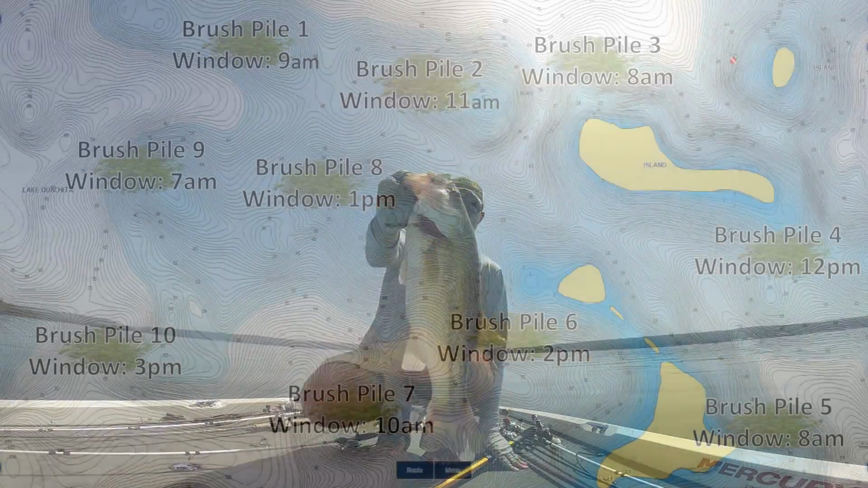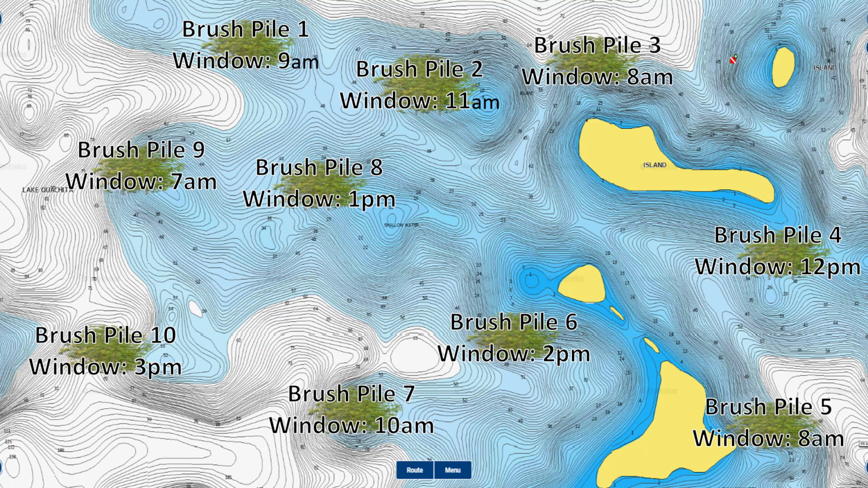Now, there are a couple of things in this approach that I really want to emphasize. And the first is that I'm only spending 10 minutes on each brush pile when I pull up and fish it. This means that I'm not going to sit on a brush pile and make 30, 40, 50 casts in that brush pile and sit there for 2 hours trying to hit that feeding window by just staying on one brush top all day long. Usually this is not a very efficient or effective way to fish brush piles.